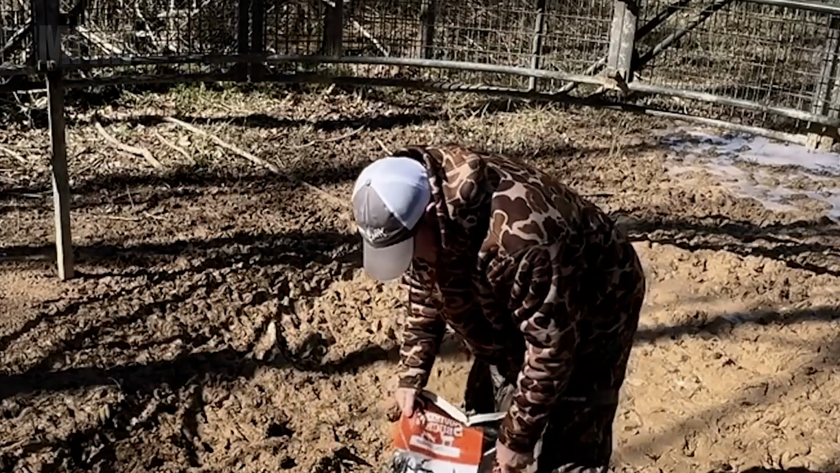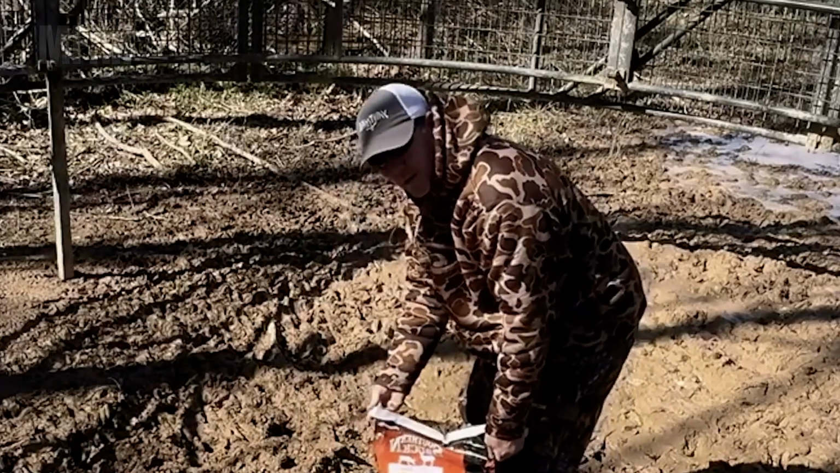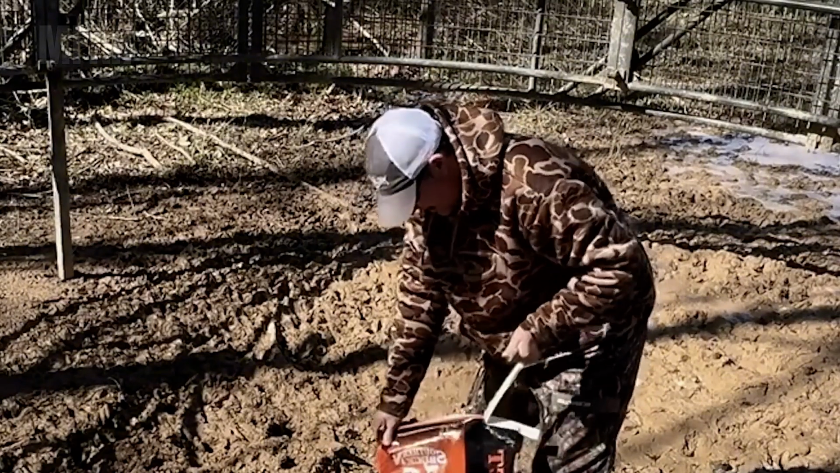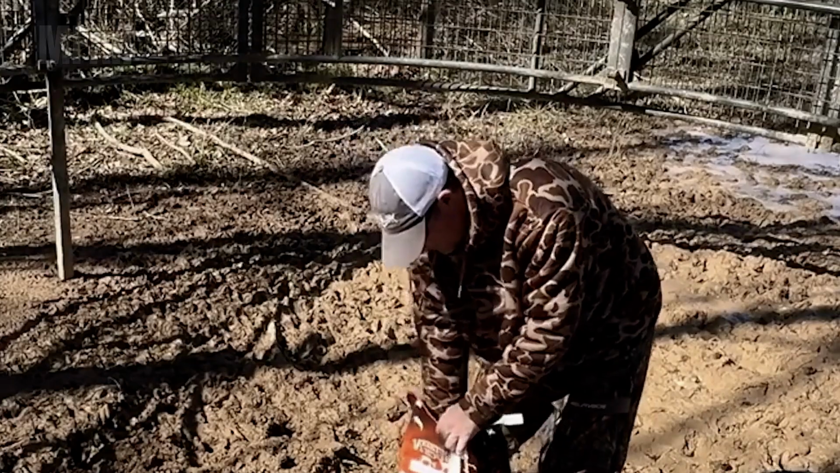I'm also gonna put this camper magnet out. What I call it, that last meal. It's got some roasted soybeans and stuff. Peanuts. Extra.